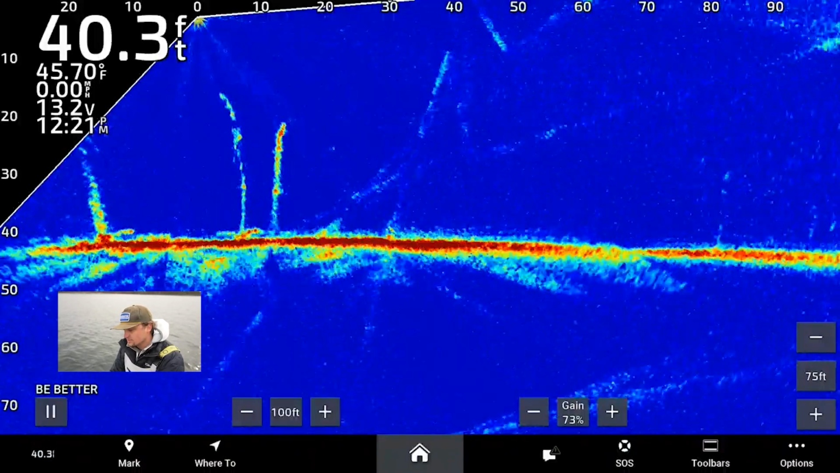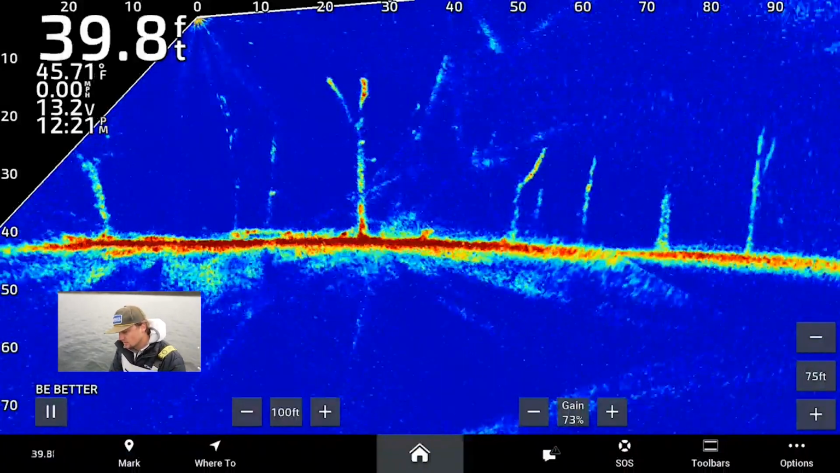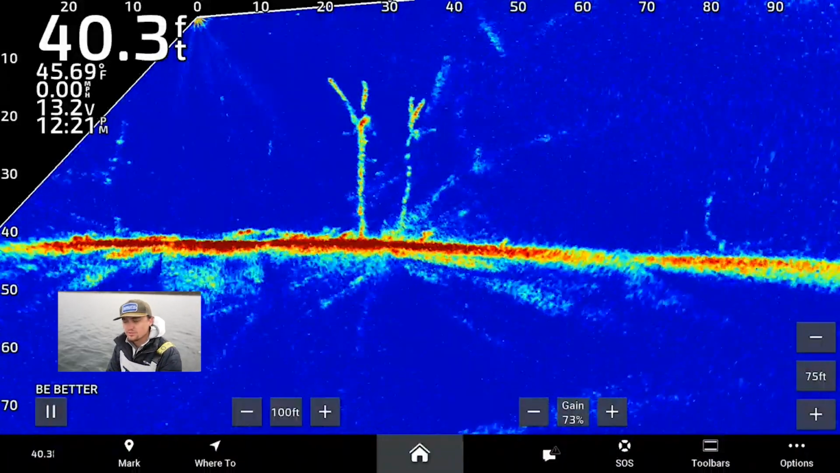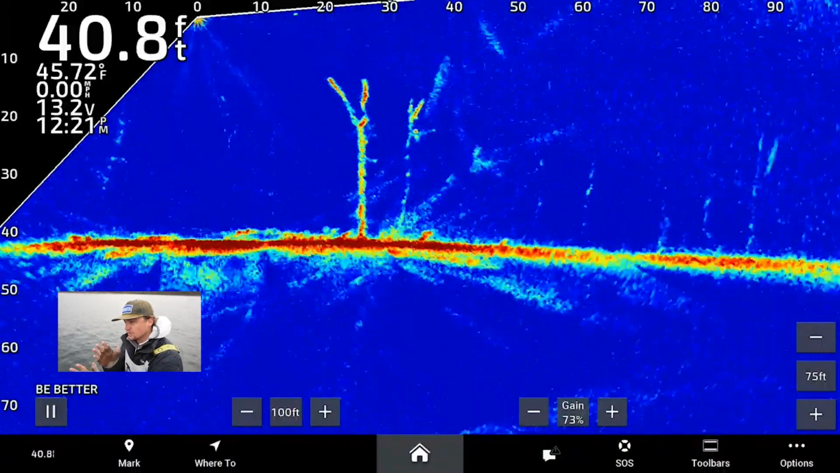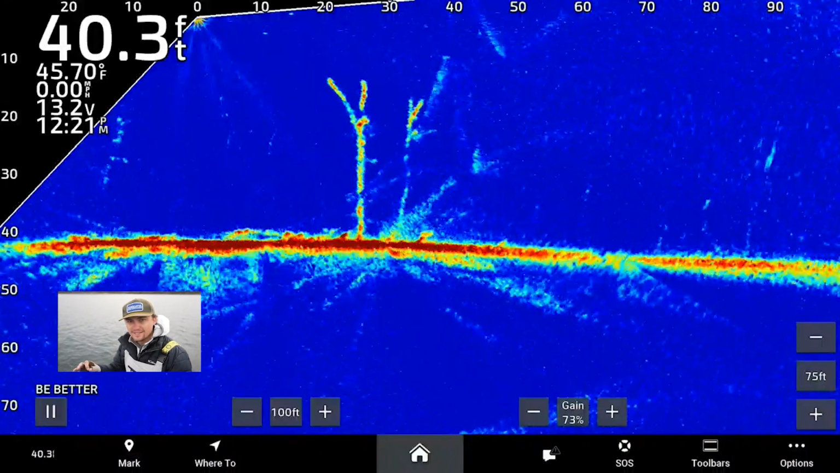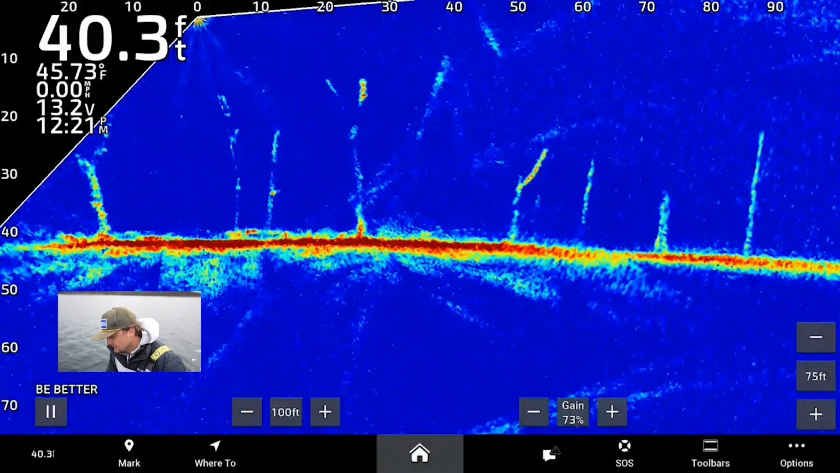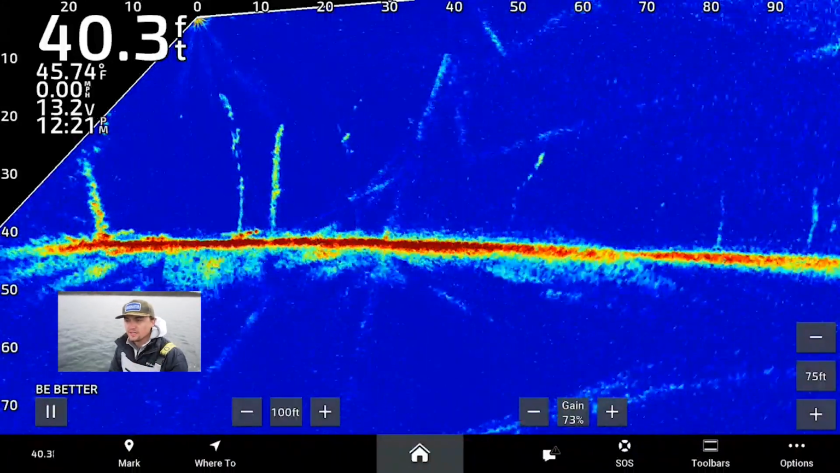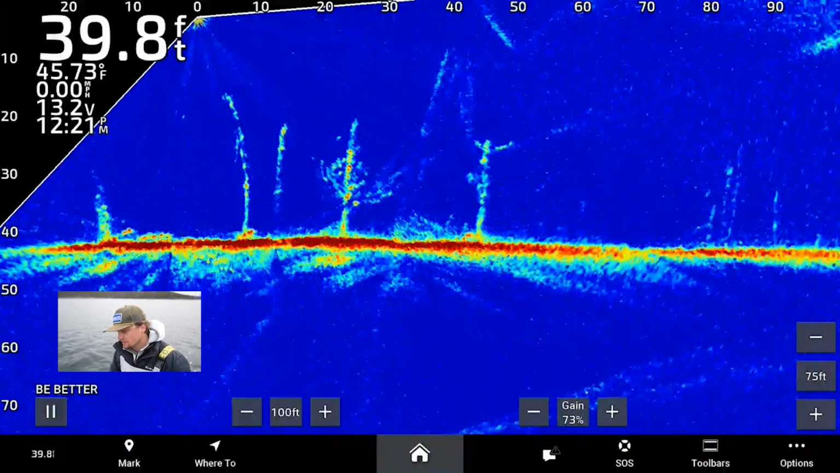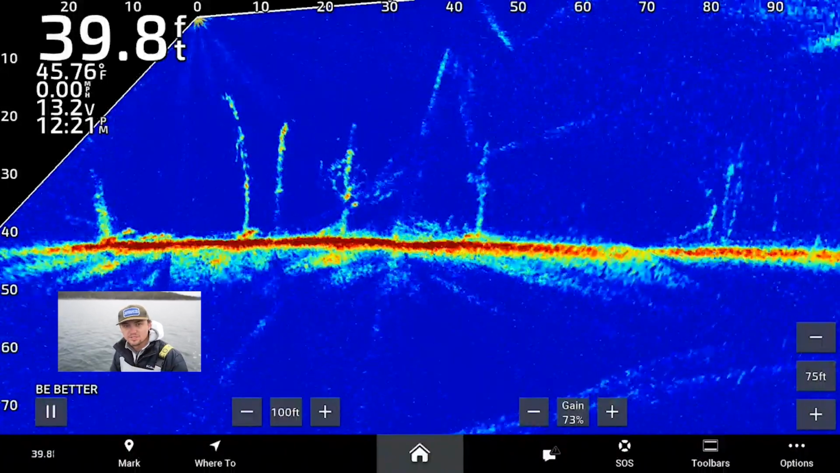So I use the blue color palette, and I believe that this is the best because you're able to separate targets and separate fish a lot easier, and you know right when your lane is marked on top. Whenever it's straight, there is that hard red dense return, and that way you know it is truly in line with your trolling motor. A lot of different guys use other color palettes because it works better with their eyes and how they see. But for me, blue is by far the best, and I basically use it 100% of the time.